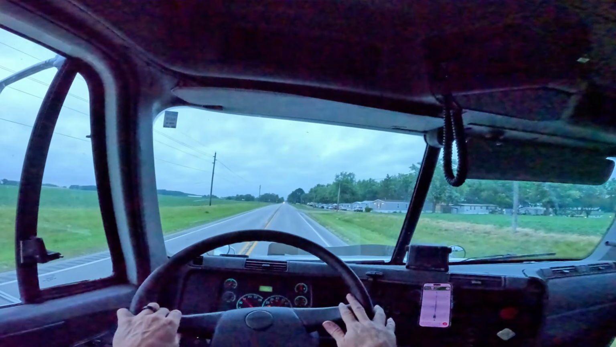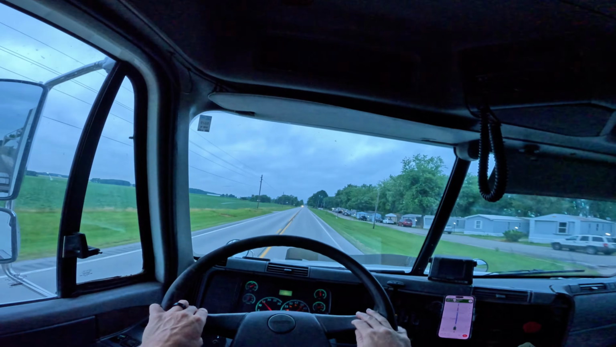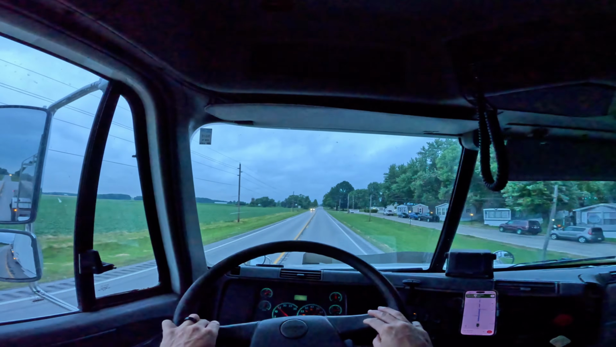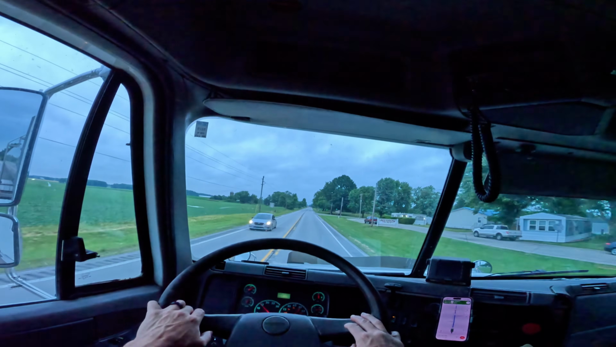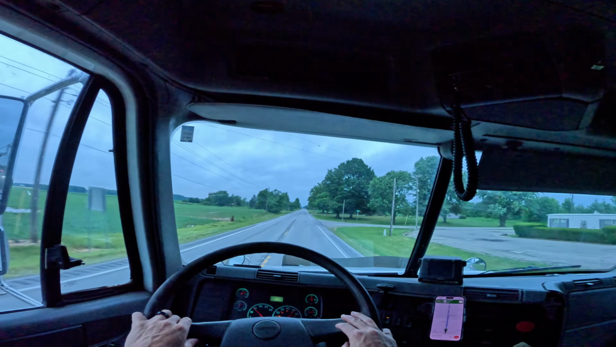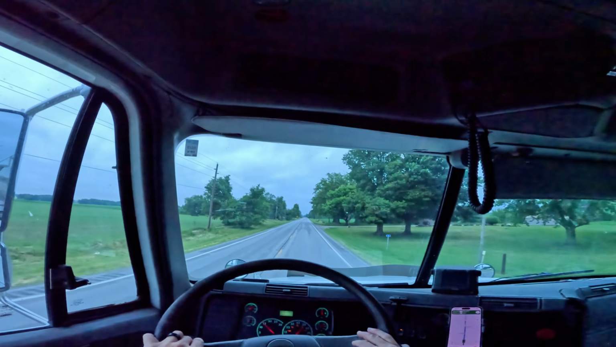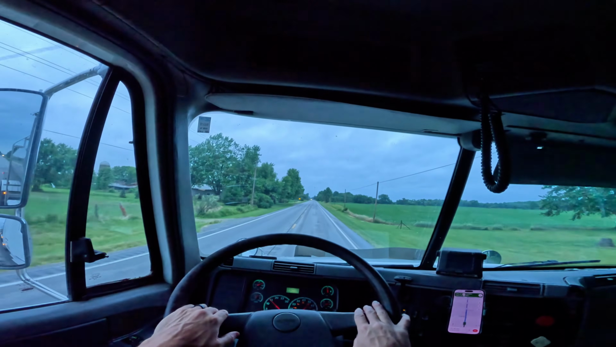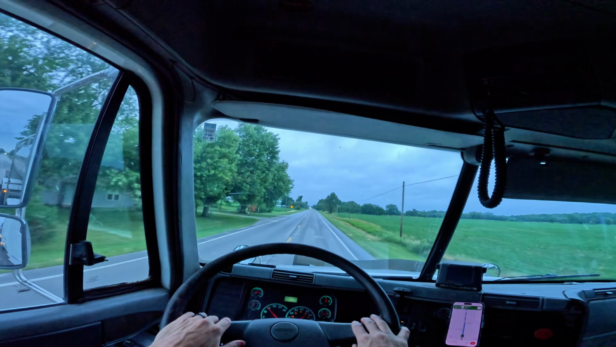I'm not sure if Lakin's gonna come with me on the second run. My wife might come scoop him up at the farm. We'll see how he does, how he feels. Most likely though, like he says, no, I'm gonna come with you, Dad. I'm gonna come with you, I promise. But you know, he might feel different later on when he wakes up.